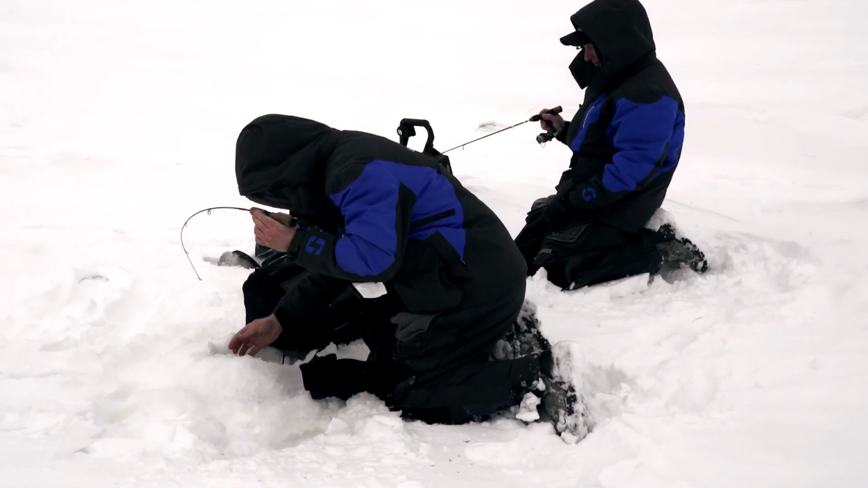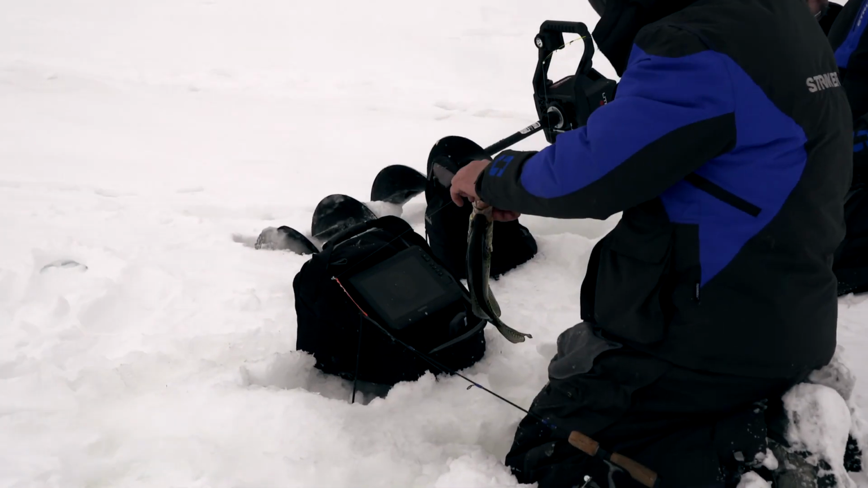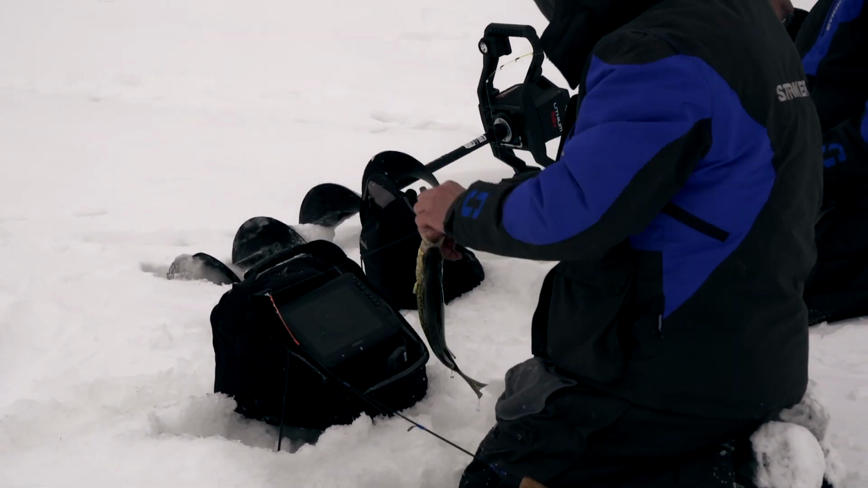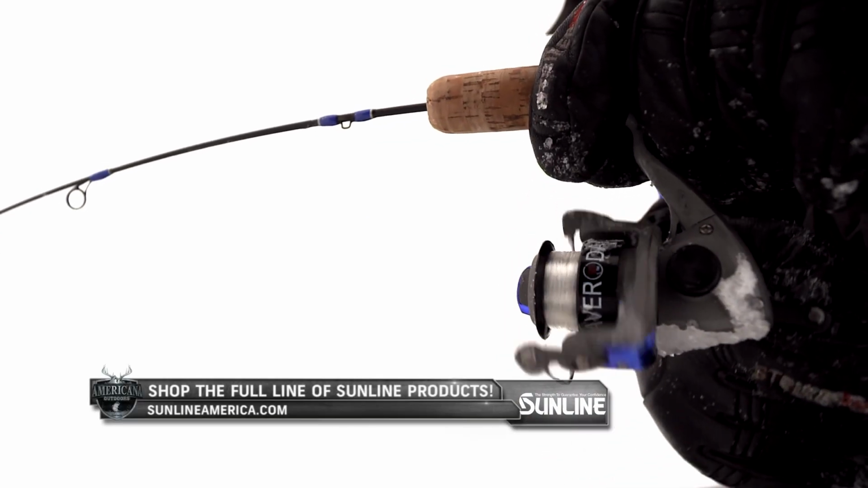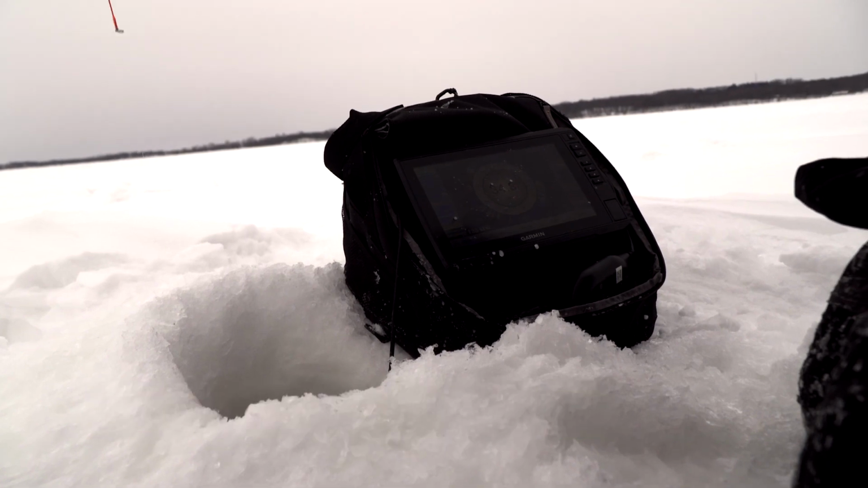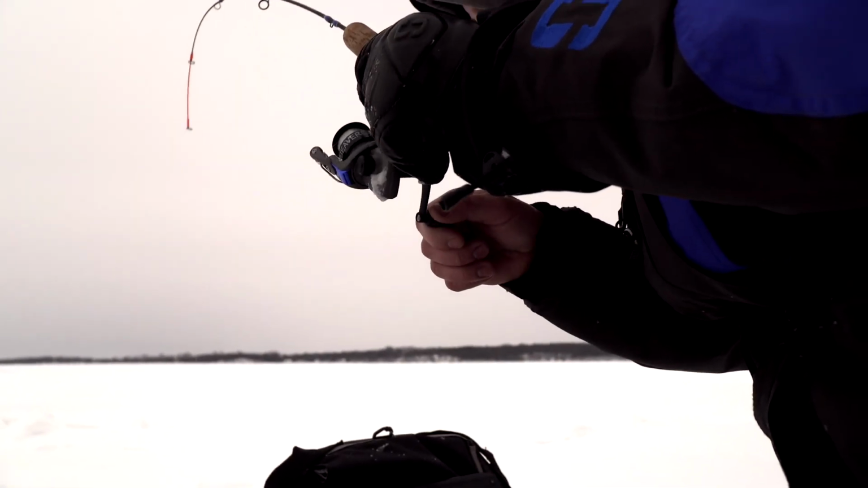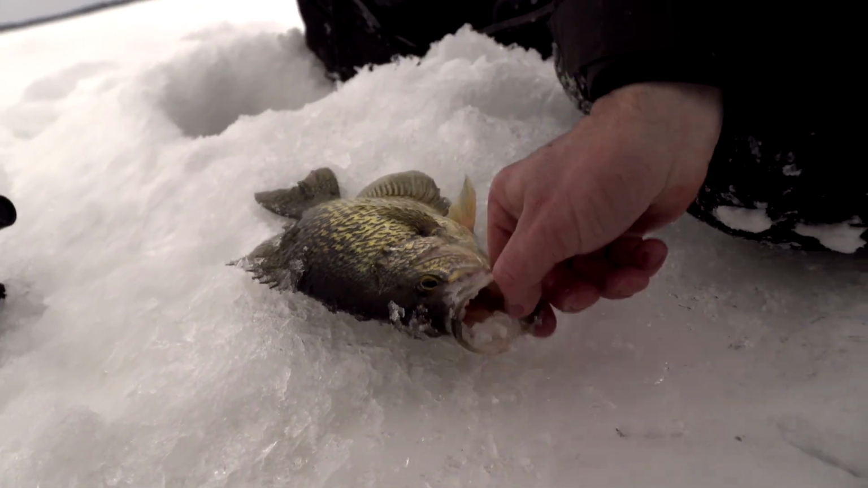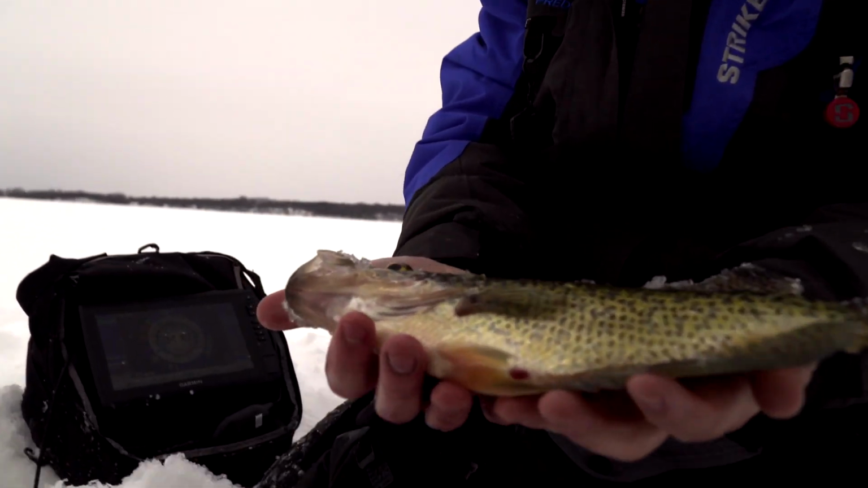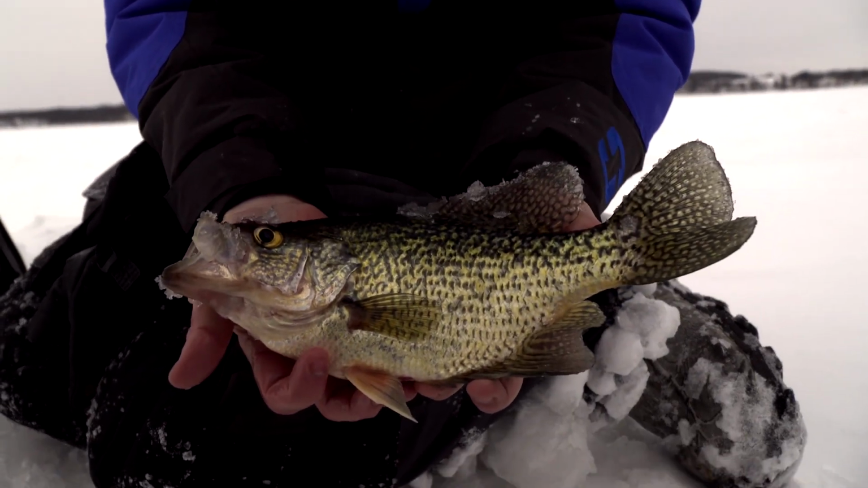Good one? Yeah, not bad. I was just trying to get 2 higher marks, and then I seen one down below moving around a little bit, so I dropped down to him. Thought he was maybe a little bigger, but he looks like a head shaker. Yeah, I wasn't letting that one get away. Oh, that's a tank. Look at that. It's a slab, huh? That was all worth it. Cold hands and everything.